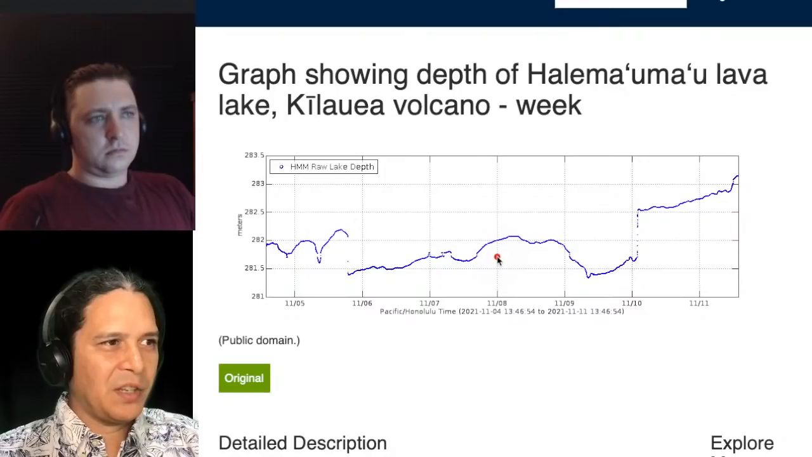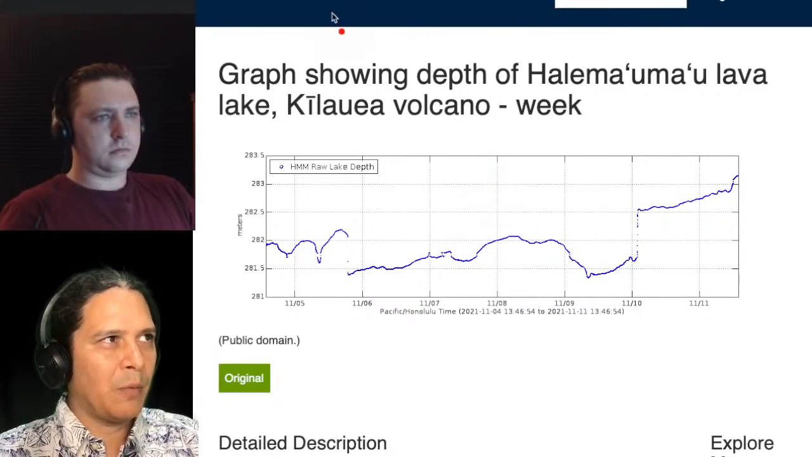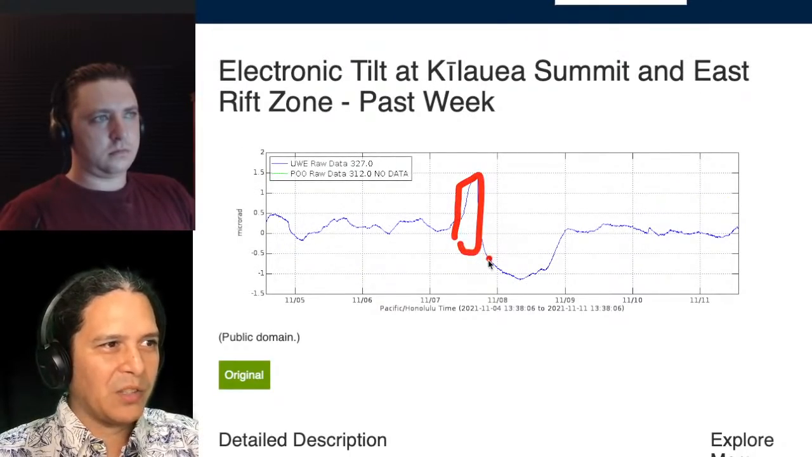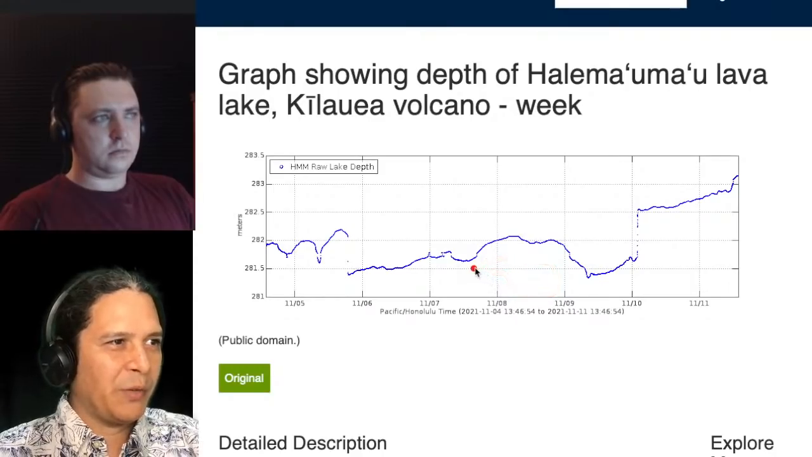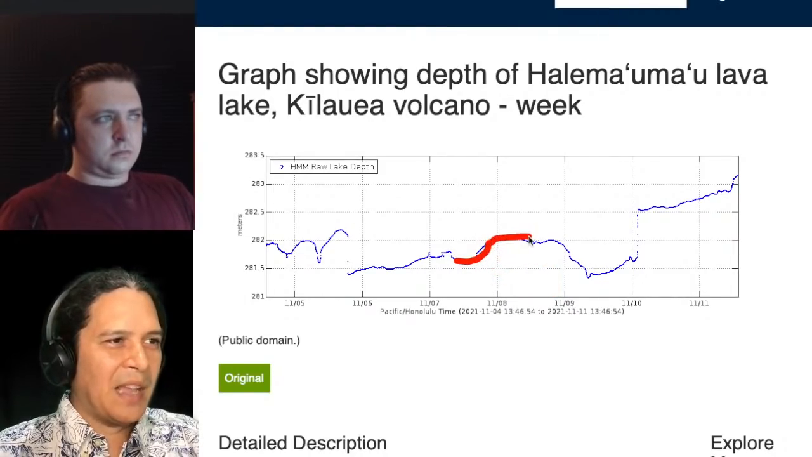And what's interesting is you can see that the pattern is slightly different on the depth compared to what we saw in the tilt. Let me flash the tilt on the screen again. Tilt's got this high point there, and a low point here. And if I flash it back to the depth, you can see that during the high point is when it starts rising the most steeply. And during the low point, it basically stabilizes and stays flat.